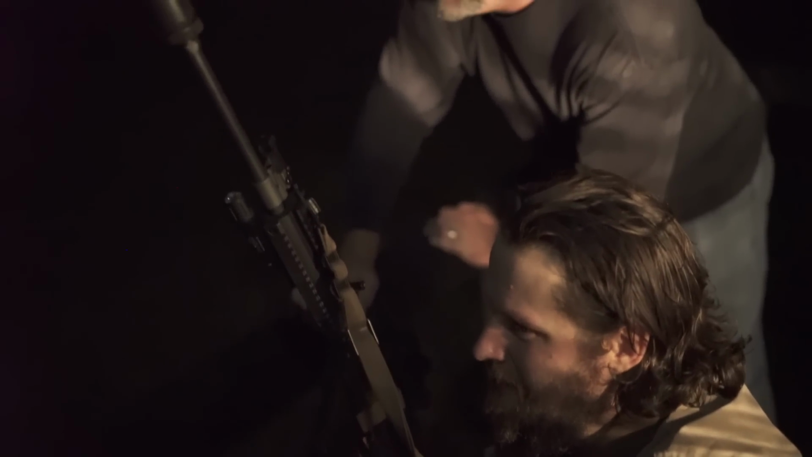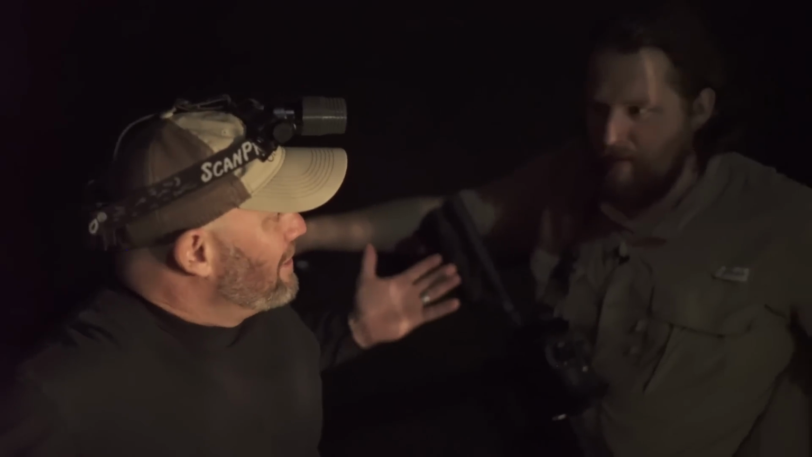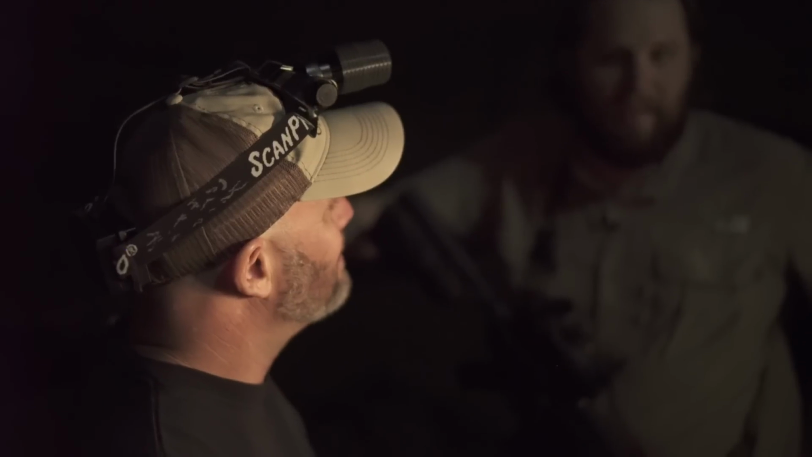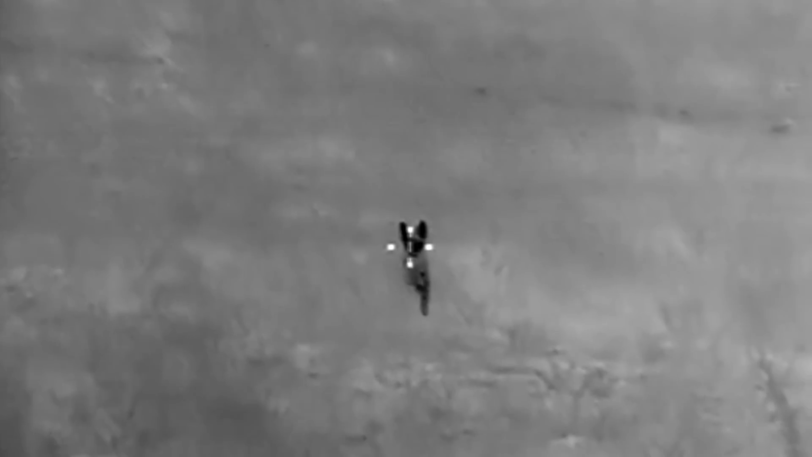Dude, man, that thermal made all the difference, huh? Yeah, when he was behind those trees, I couldn't see him with the spotlight. I had him the whole time. I just quit looking because I had no shot with the spotlight. Yeah, he was behind some pretty thick stuff. I could see him the whole time. Can't hide from the thermal, though. You can't, especially at 10 yards. Oh, that is awesome. I can't wait to see that.